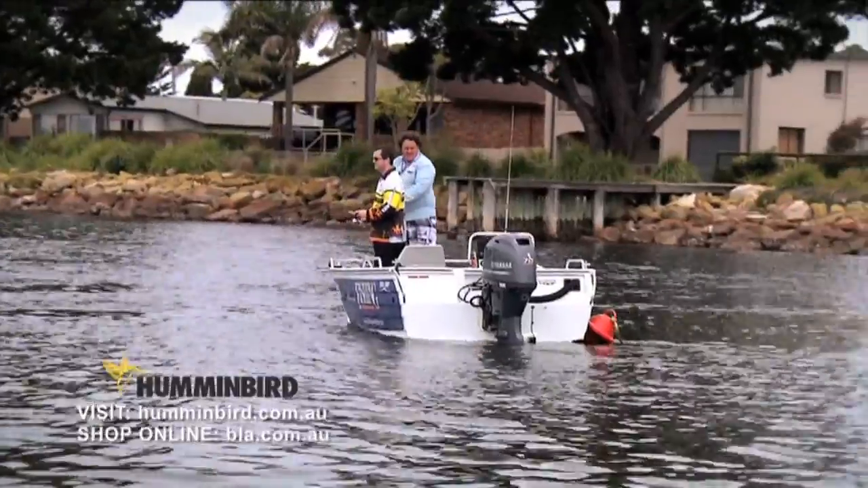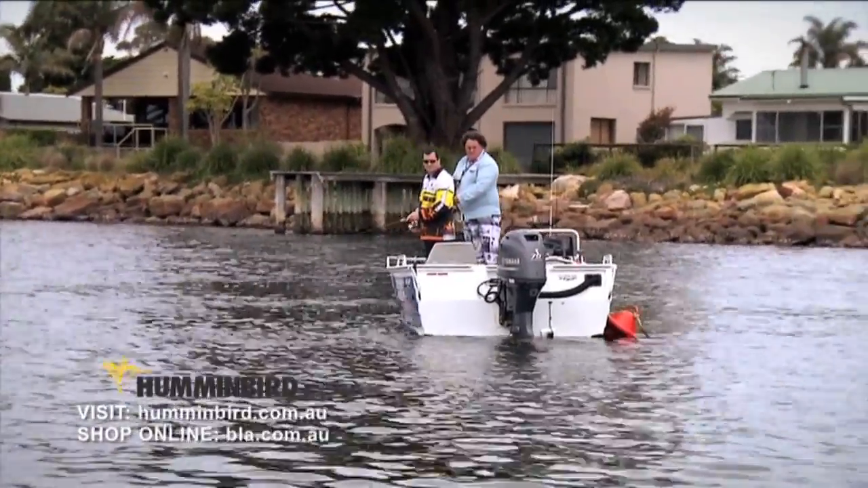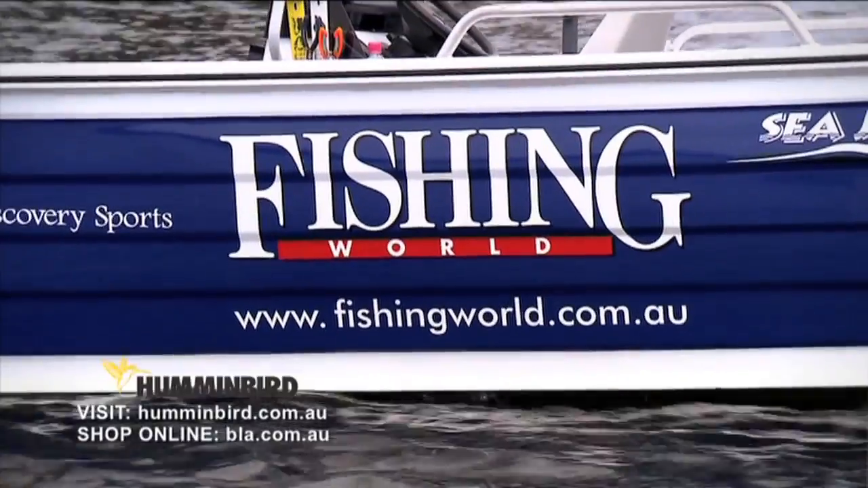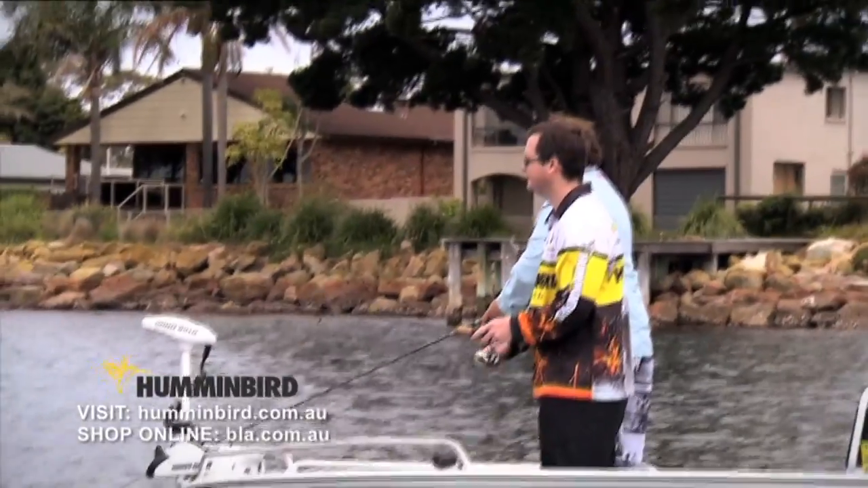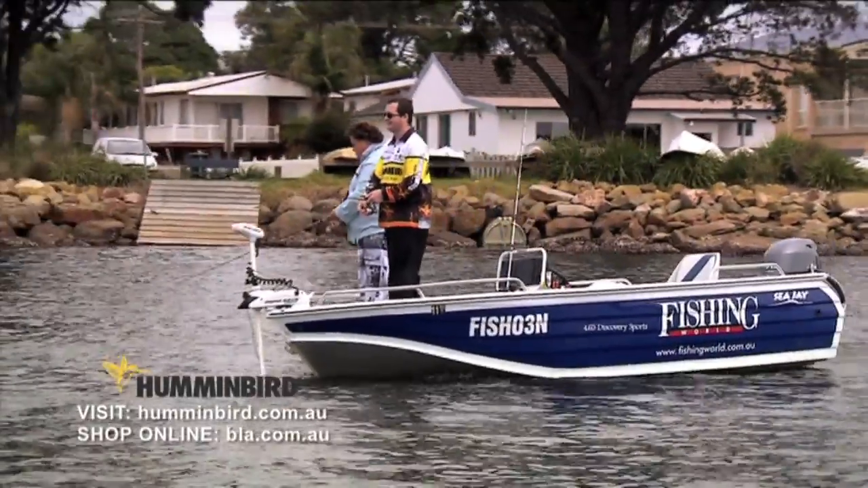So does the side imaging actually have a depth that it can read to, or is it endless? No, it's not endless, unfortunately. It can go down to 45 metres in depth, but it can also go out to 75 metres either side of the boat. Okay, so is that 75 metres in total, so half of 75 either side, or 75 each side? Basically 150 metres.